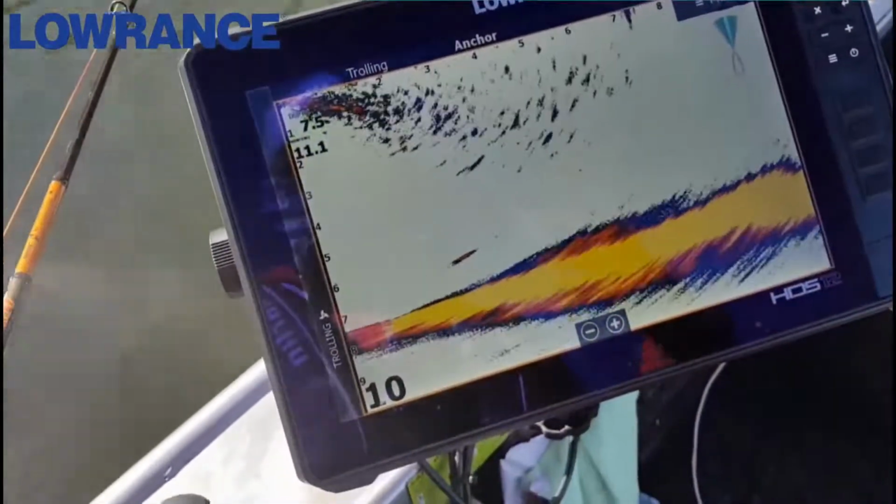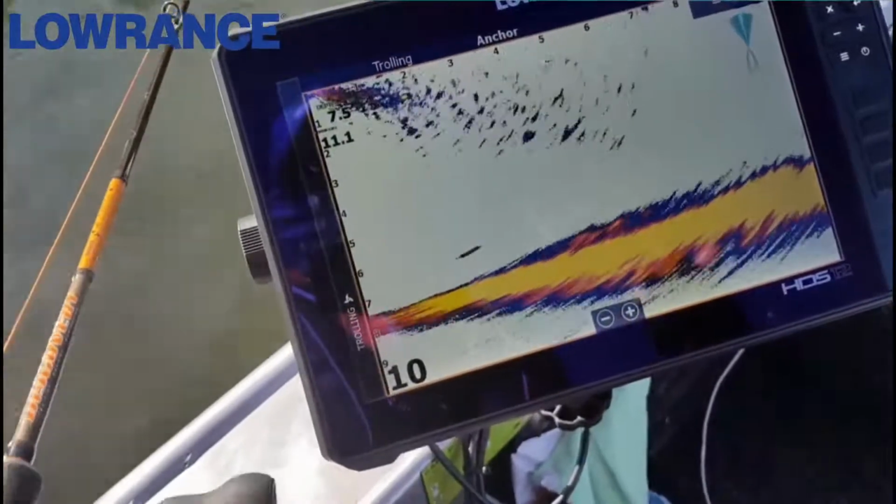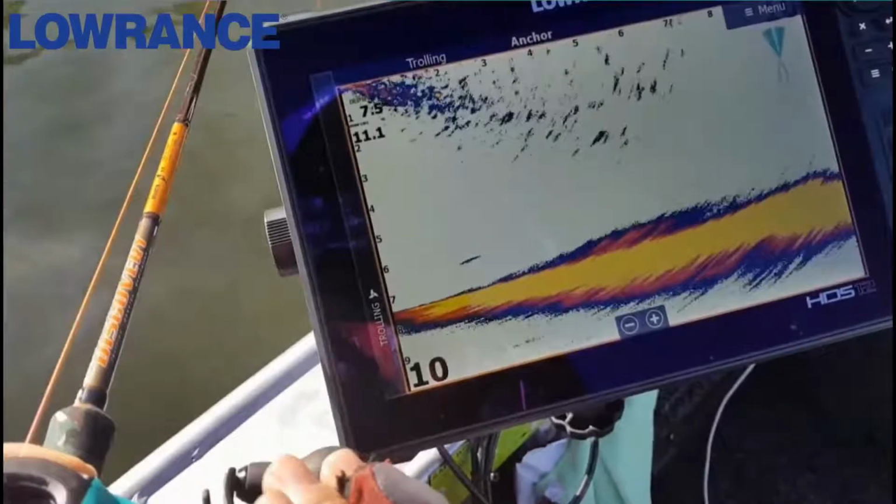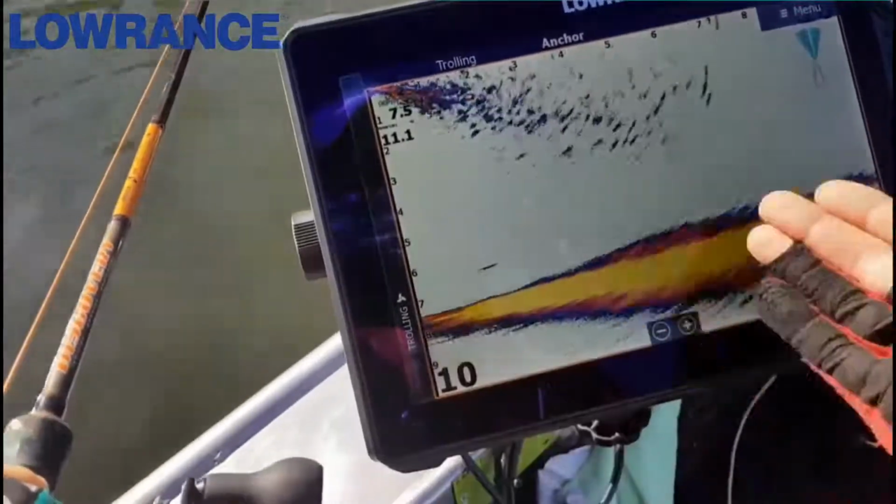So that's the big key for when you're trying to fish the bottom, is not clicking your reel into gear too early, because you're going to miss so much of the water.